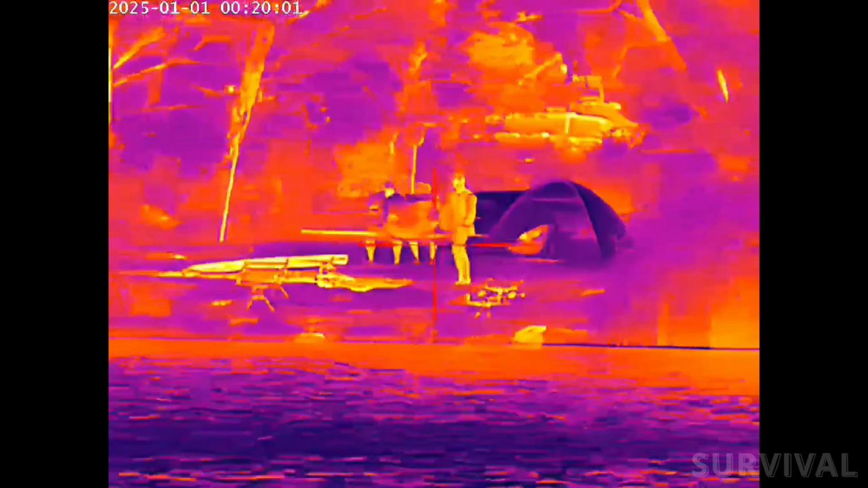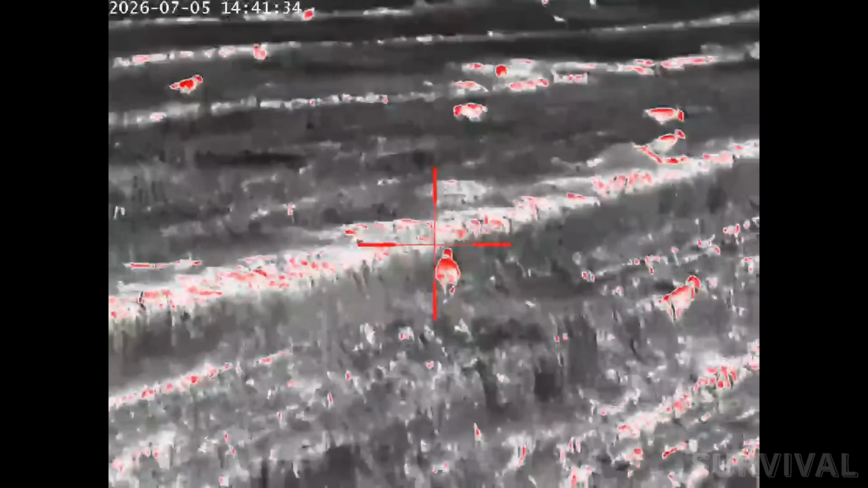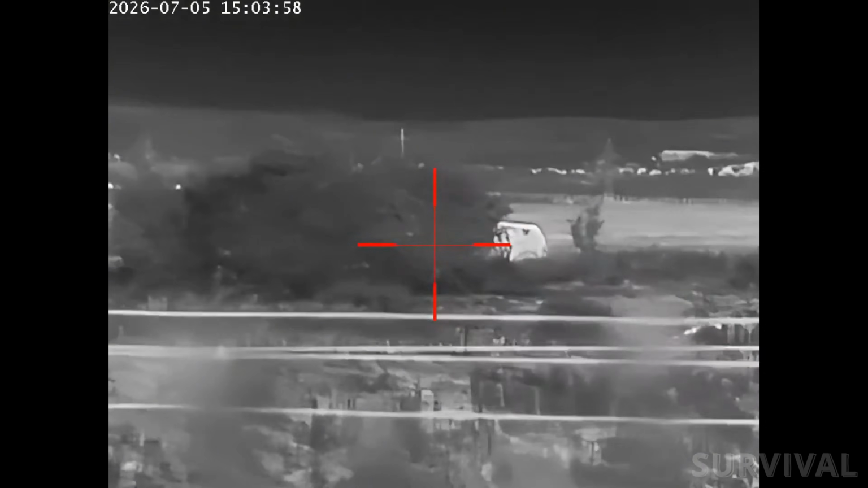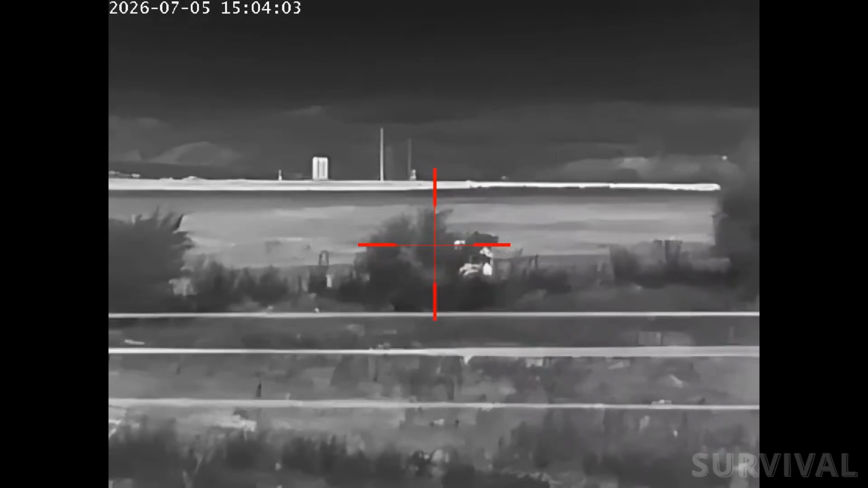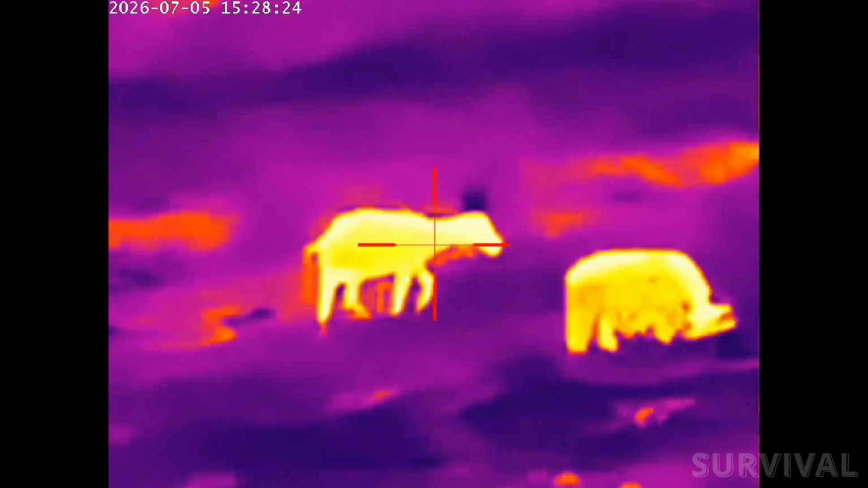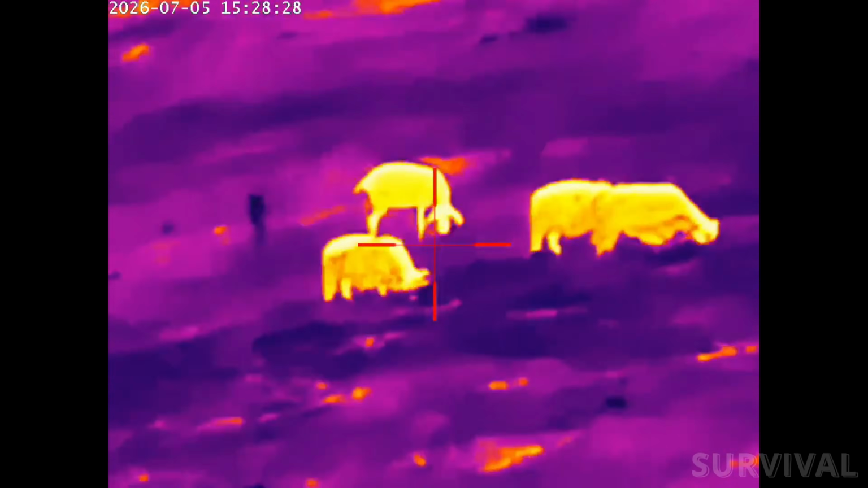The thermal comes in a whole bunch of different color palettes: white hot, iron red, green hot, fusion, ice fire, red hot, black hot. The sensor refreshes at up to 55 Hz, producing a noticeably smoother image while scanning terrain or tracking moving targets. This larger 35mm objective lens gives it a native optical magnification of 4 power before any digital zoom is applied. Digital zoom options include 2, 3, and 4 times, giving a maximum viewing magnification of 16 power when fully zoomed in.